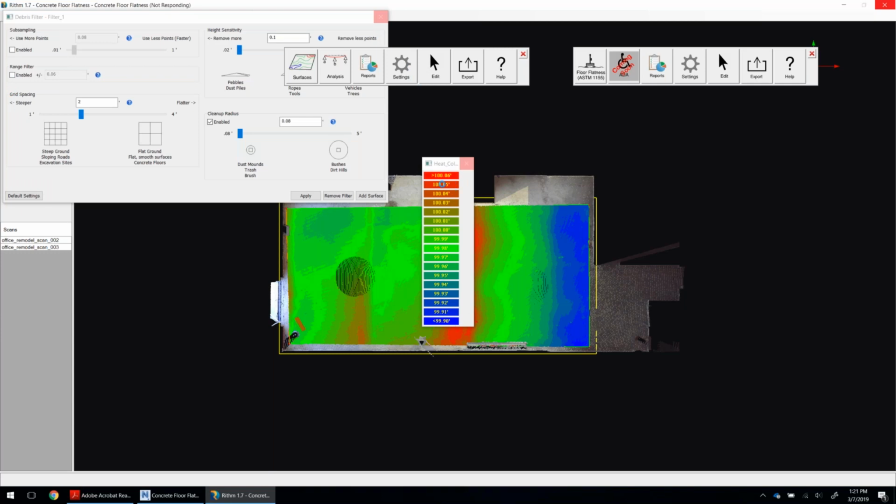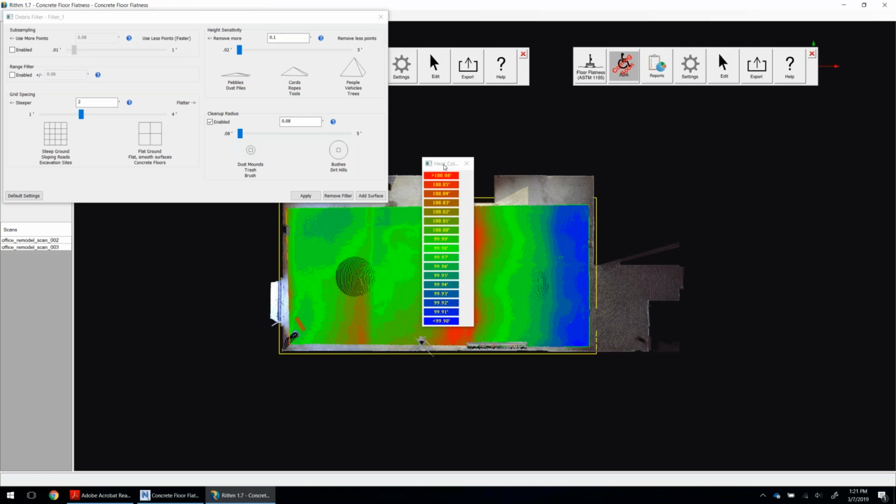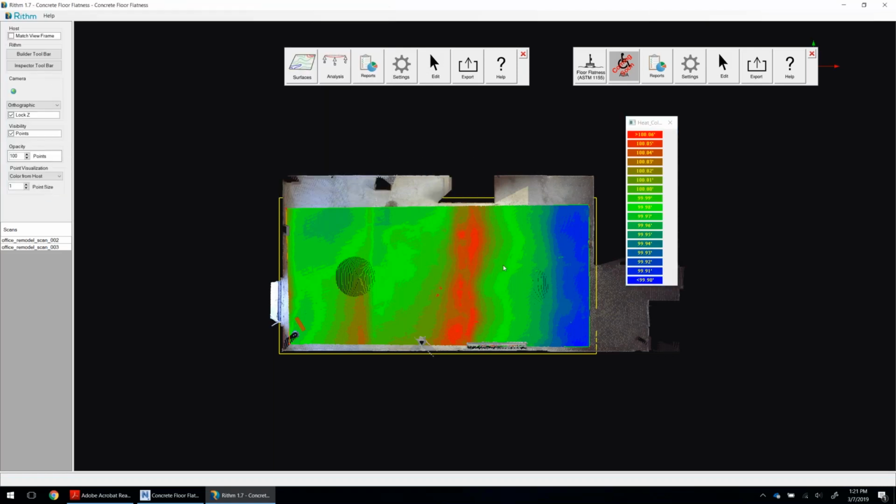The highest area in this point cloud is about 100 feet, and then it slopes down to about 99.9 feet as we go away from this lump right here. As you can see, this is not a very flat floor at all. You can see there's a lump here in the middle, and then it slopes off here.